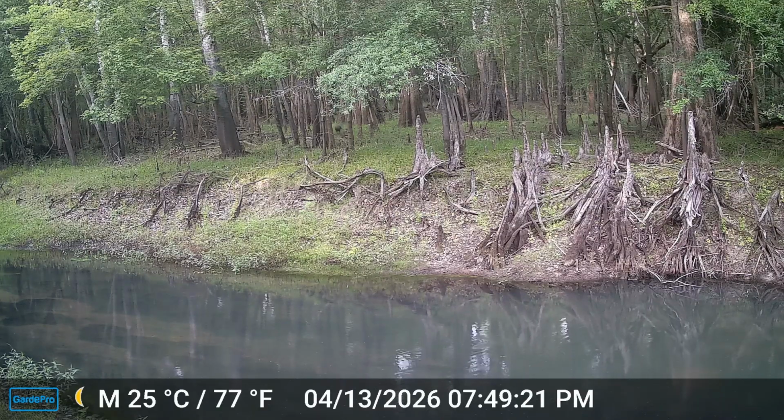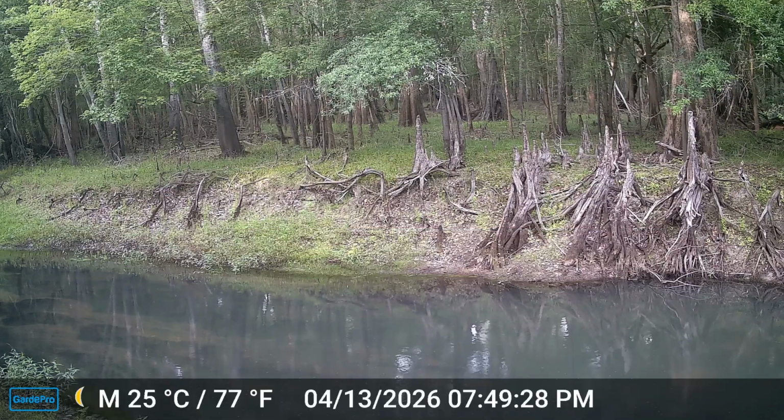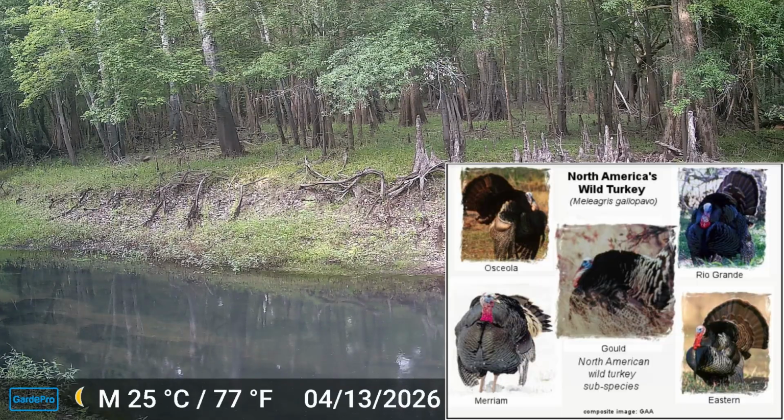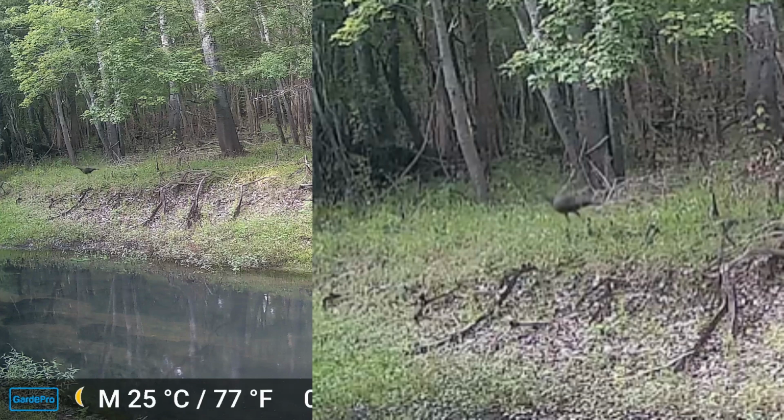So the Florida wild turkey is called the Osceola. It's one of 5 subspecies of wild turkeys in North America. So we have the Osceola, and then there's the Merriam, the Gould, the Rio Grande, and the Eastern.